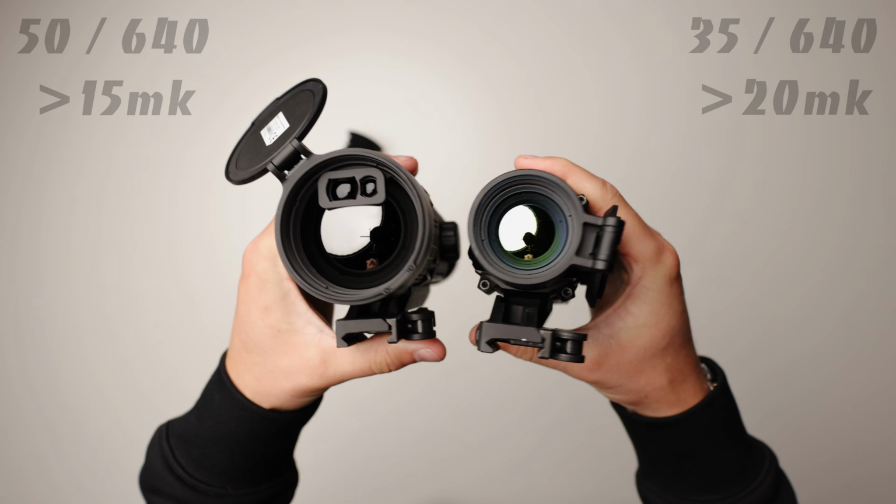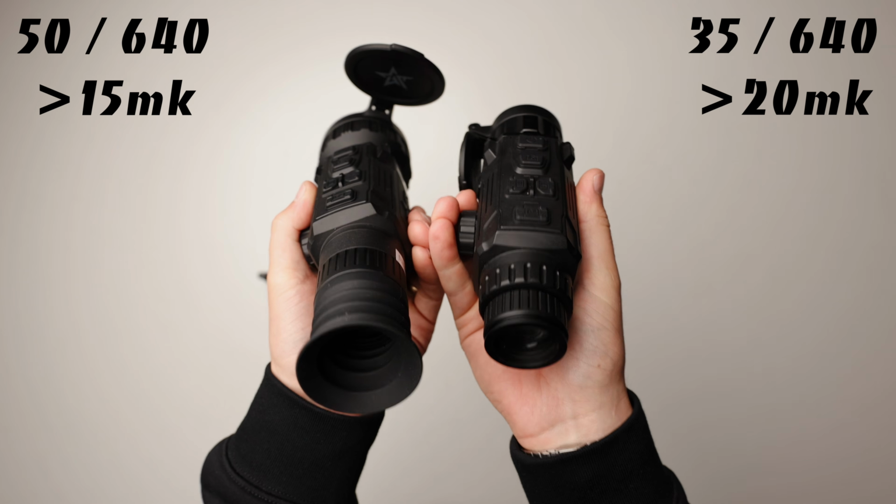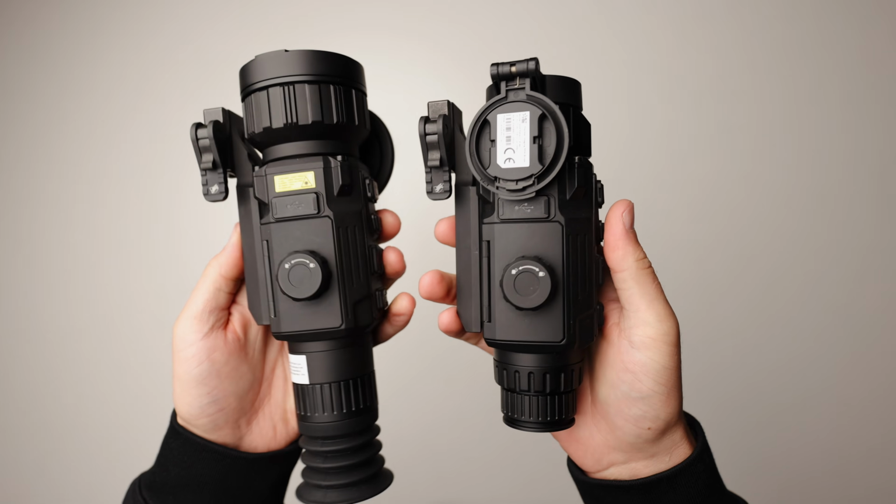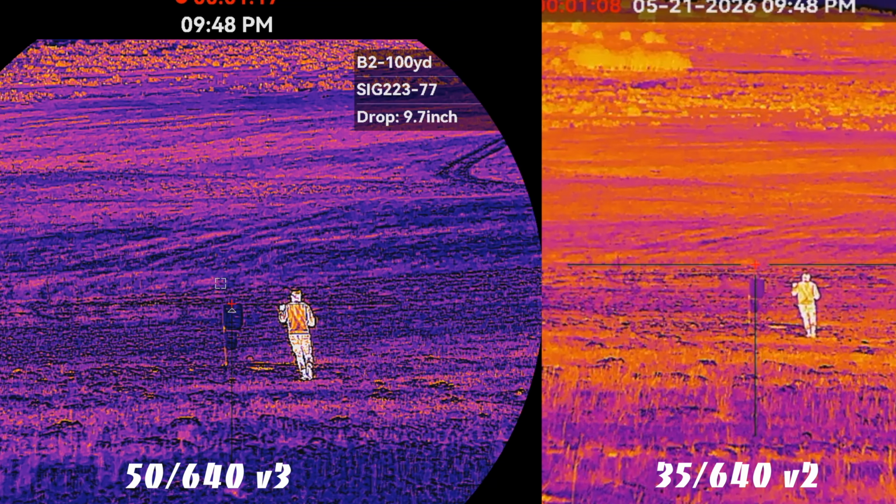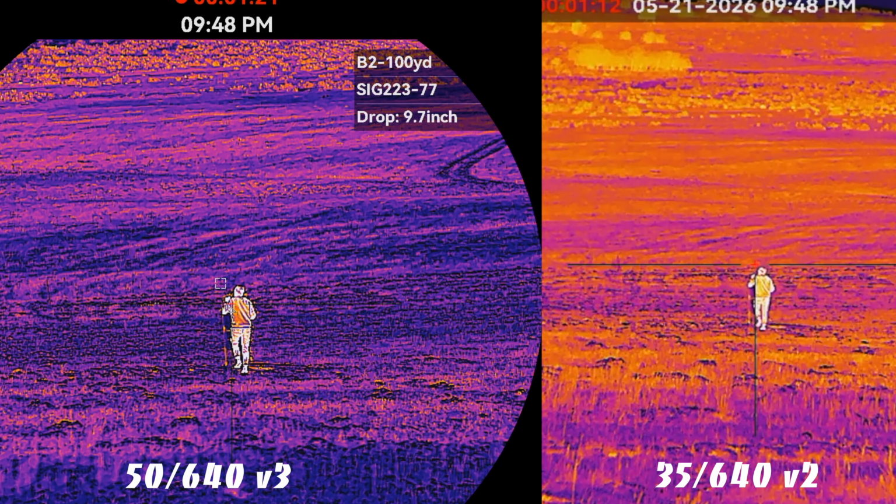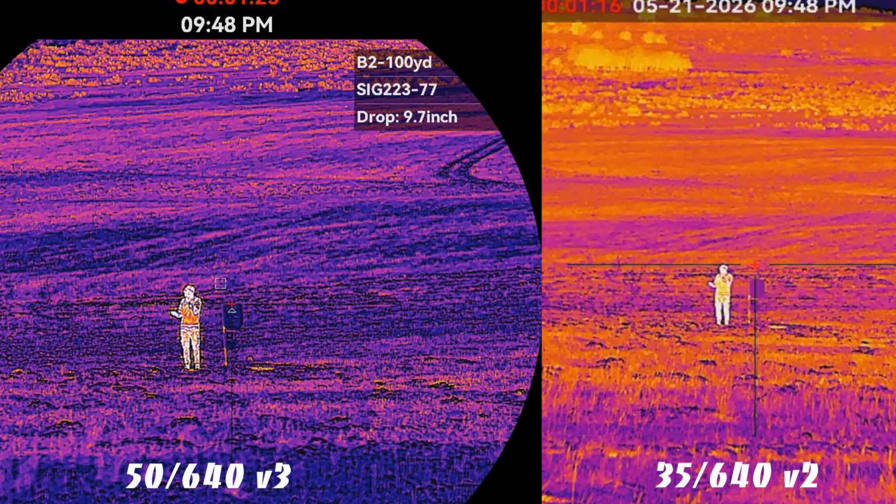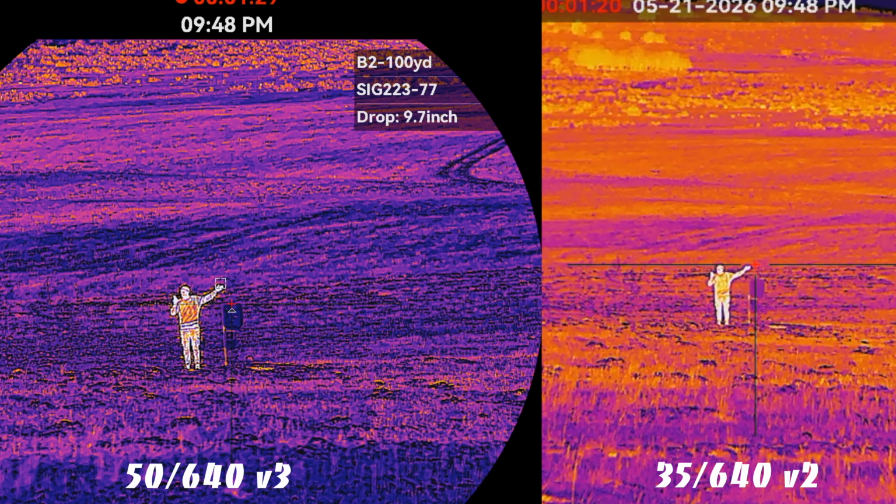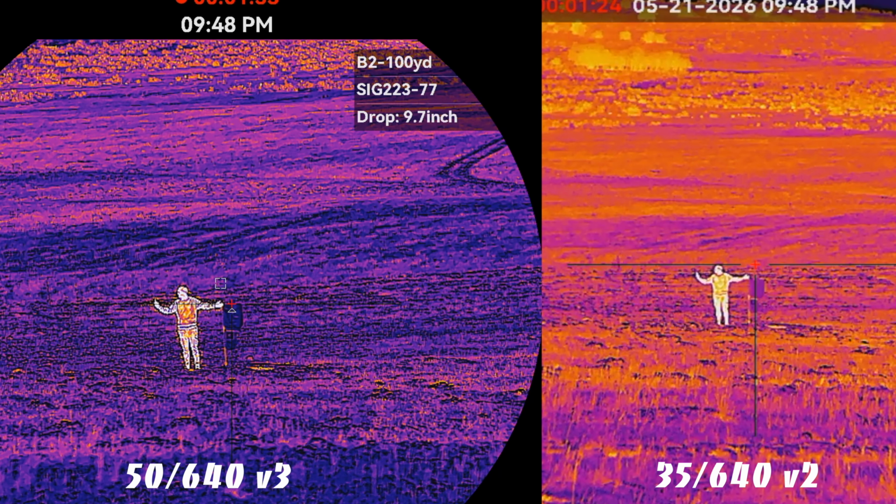You also get a better thermal sensor core, which detects minus 15 millikelvin versus the old 20 millikelvin sensor on the version 2. You get a massive upgrade to the OLED display, which I can really only show you in person as they look the same on camera, but I will say it does look better. You do get better image processing on the version 3, which sharpens the contrast and offers more depth to discern what you're looking at. Not that this was a huge issue on the version 2. You definitely would know if you were looking at a coyote in either one, but the extra detail is pretty nice and noticeable for sure.